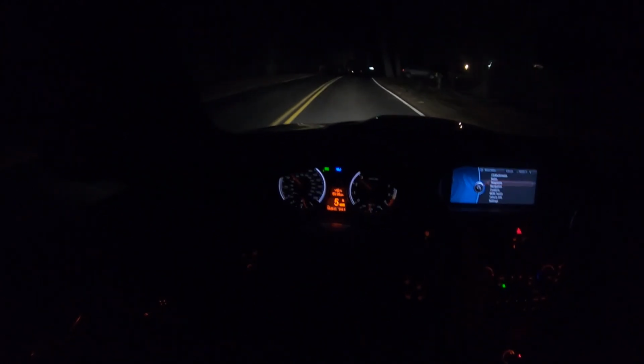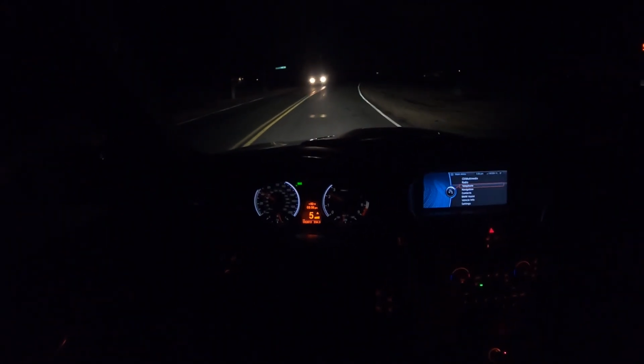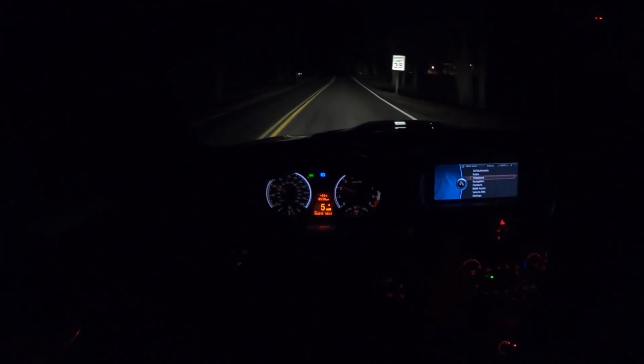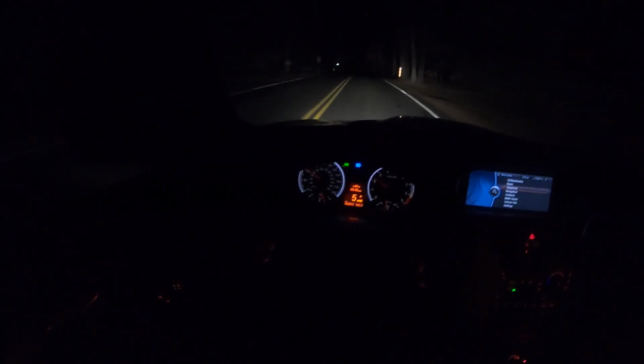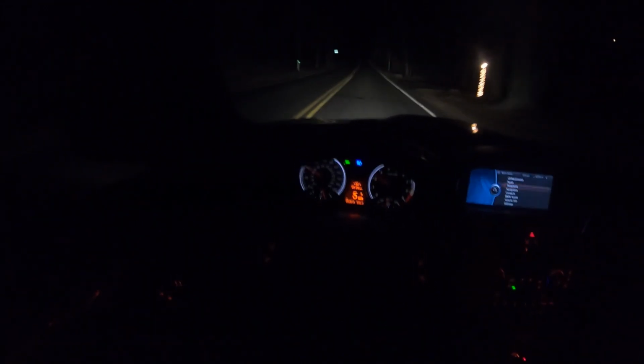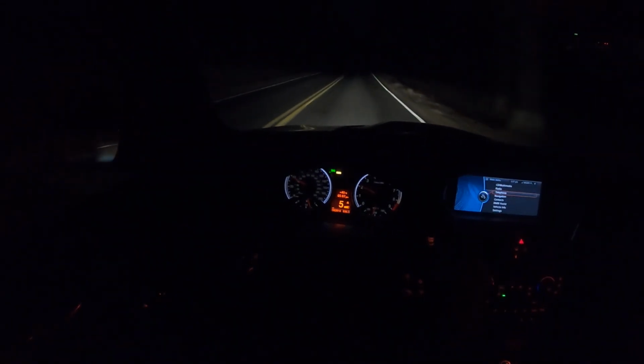And then starting the car for the first time after the rod bearing job, I literally held my breath. That was terrifying, because I thought it's either going to run, which is most likely, or that very small chance that something was done improperly, and you start the car and it just grenades on you immediately. But we're pretty much up to temp. Let's listen to it.